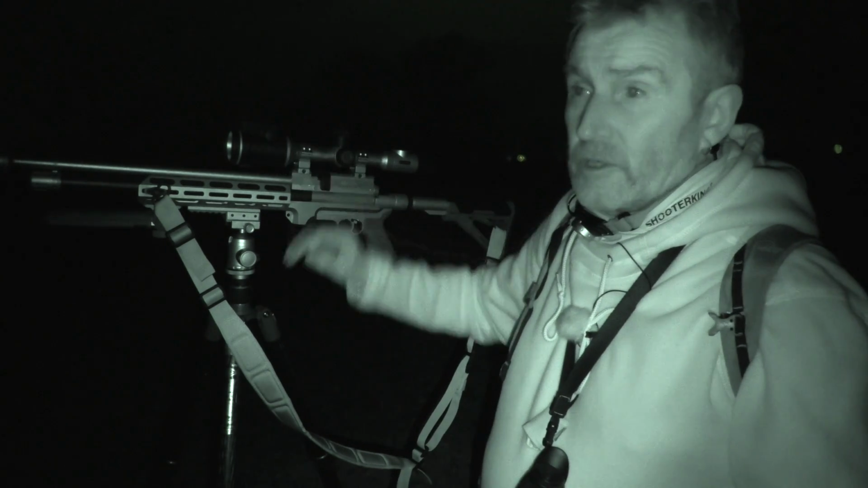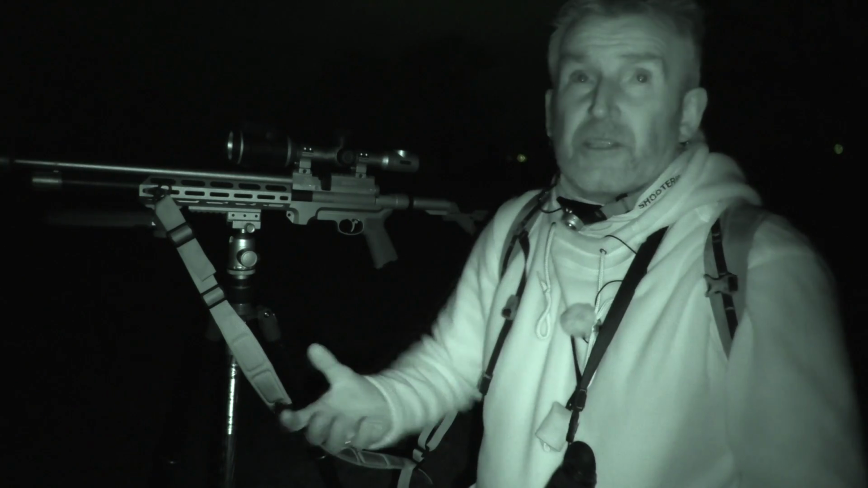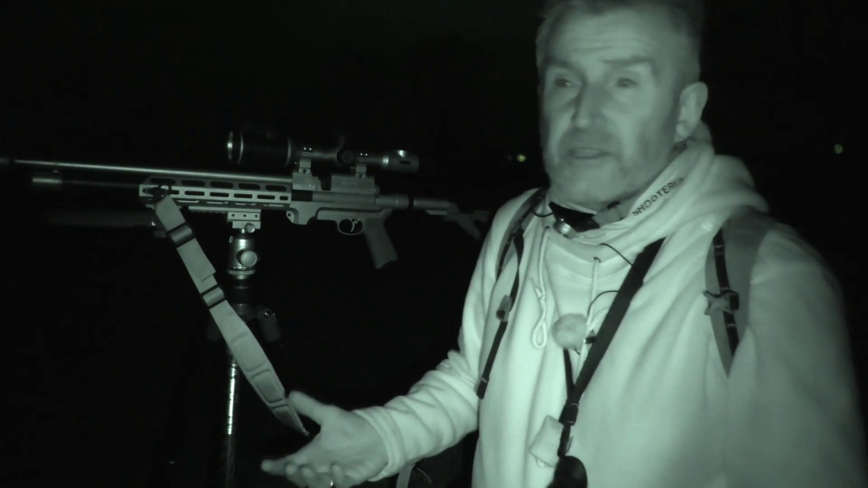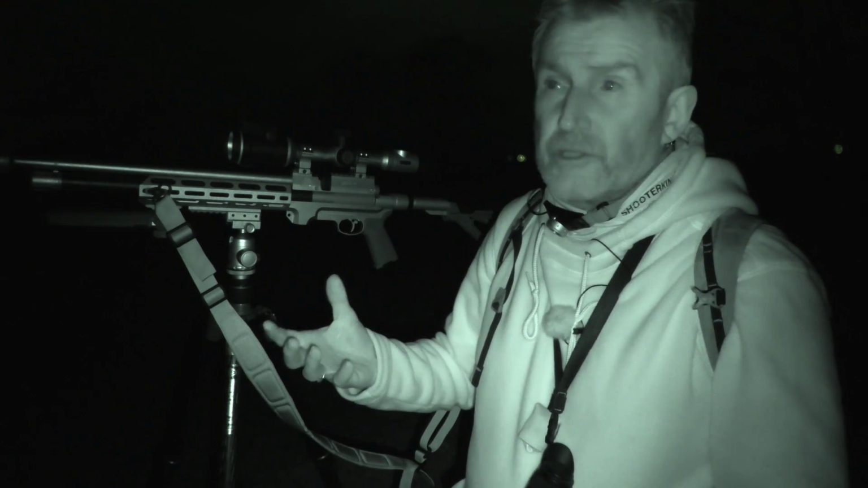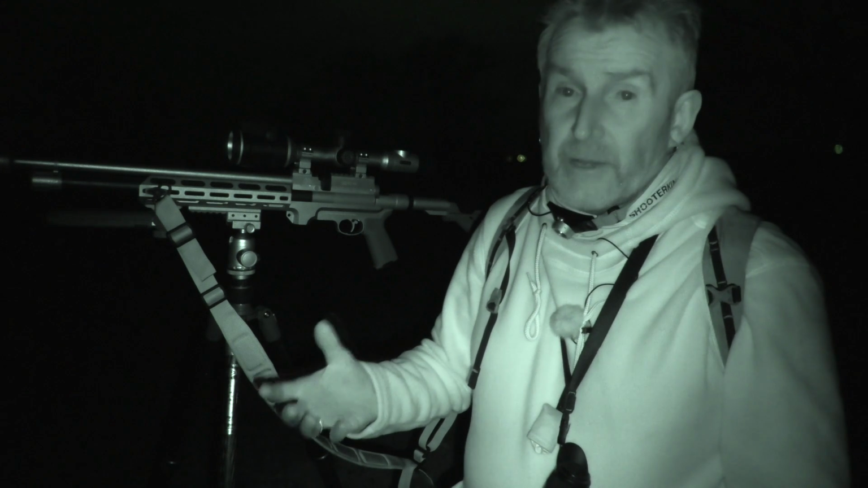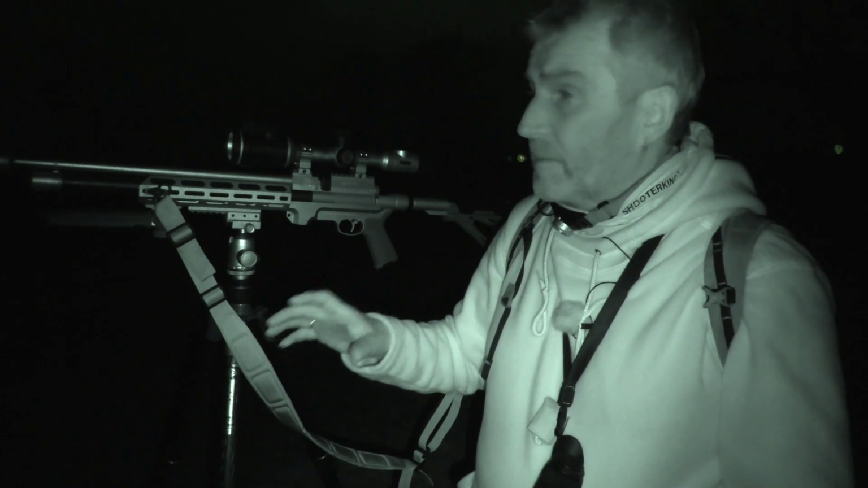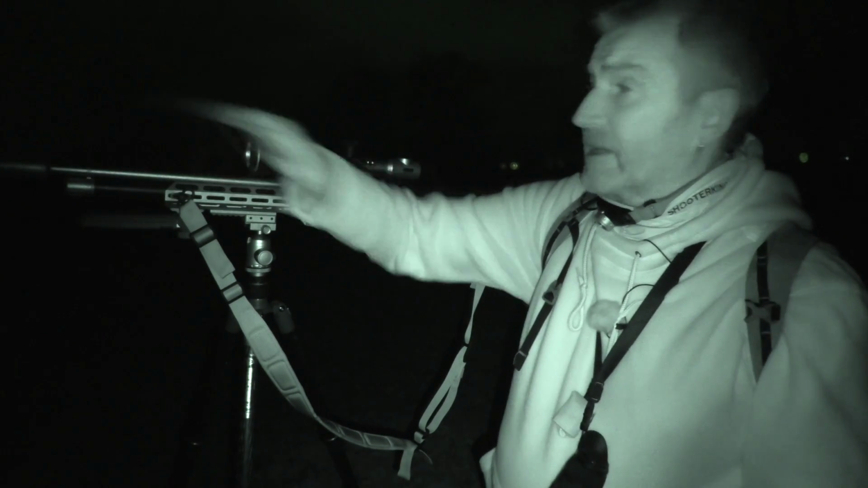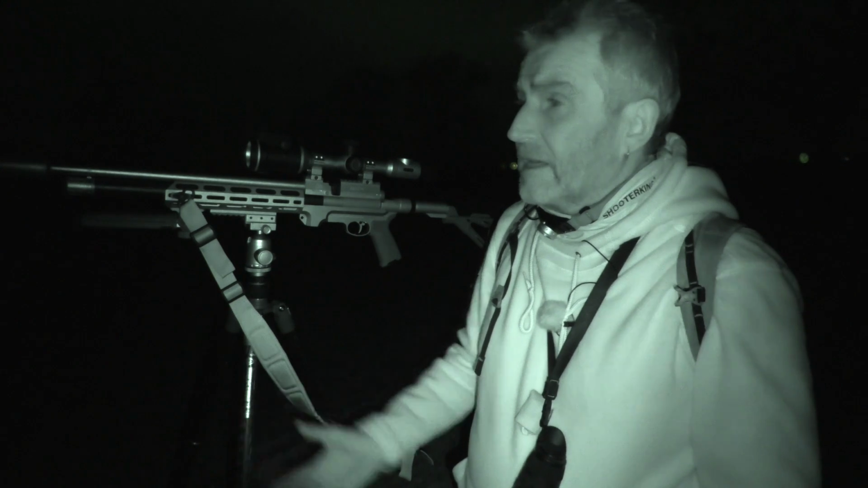Exactly the same goes for the scope. Like I say, you go out and you think the conditions are exactly the same as they were last night or last week, and the weather feels the same, the temperature feels the same, the wind's in the direction, but the air holds moisture. As you know, for the last few weeks we've had nothing but rain up and down the country, and this has been no different. Up in Cumbria, Penrith, I'm looking across, I can see the fog and the mist in the air, and it's just holding the moisture. The ground's full of moisture, and it's all rising up.